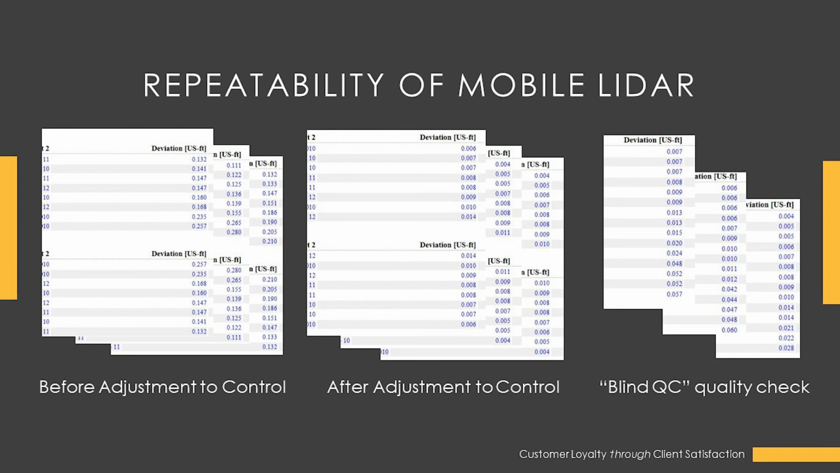So we've thoroughly tested our methods and our approaches, and we've documented that we can achieve accuracies in the range of about 600ths of a foot at the 95% confidence interval. You see there the blind QC checks. Those are basically just points that we measured away from scan target control via RTK GPS.